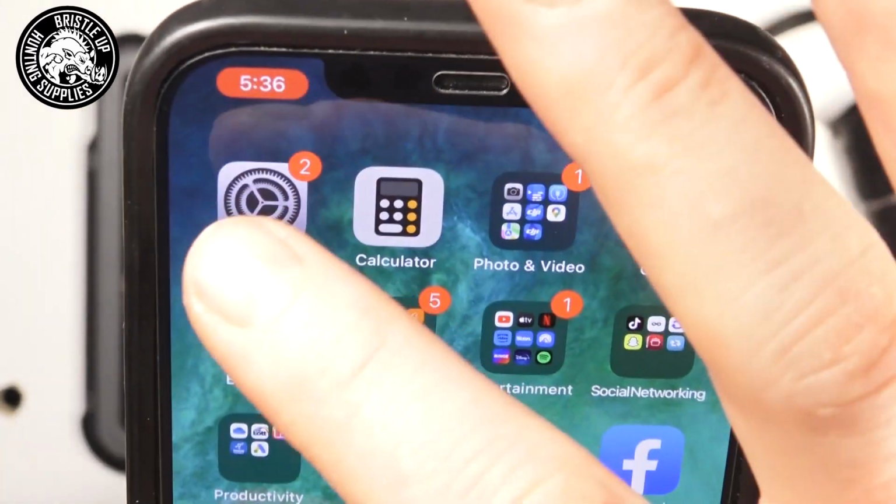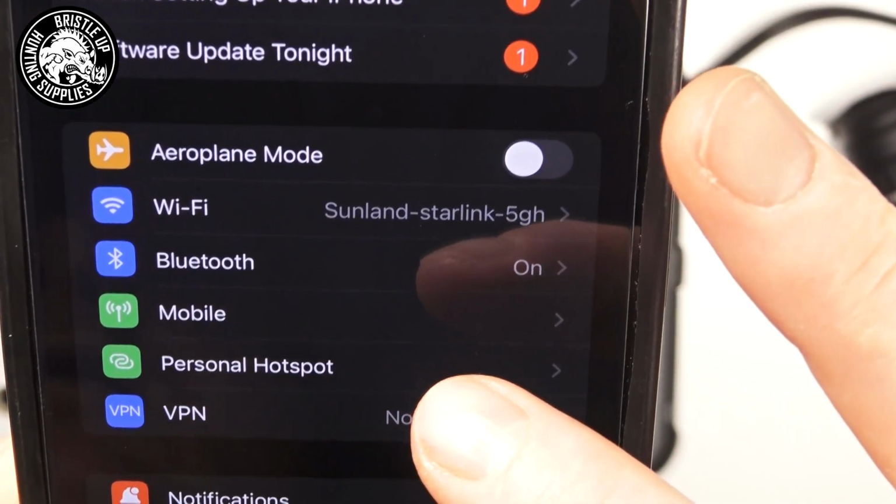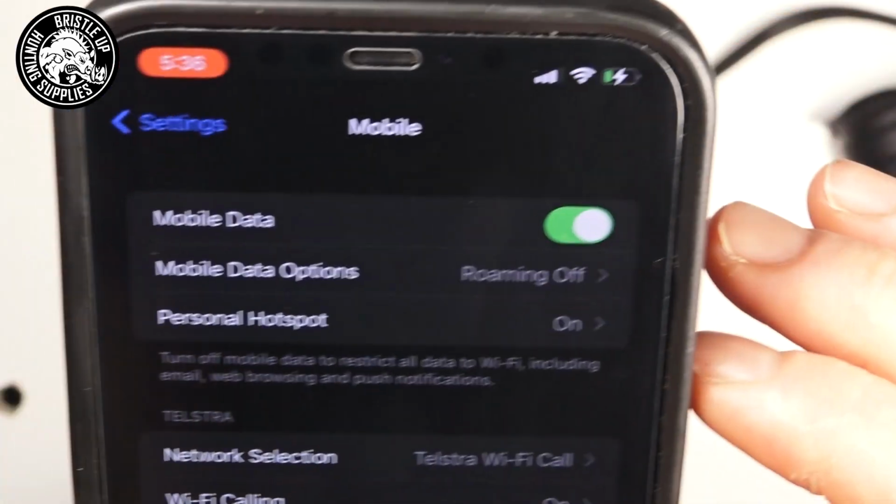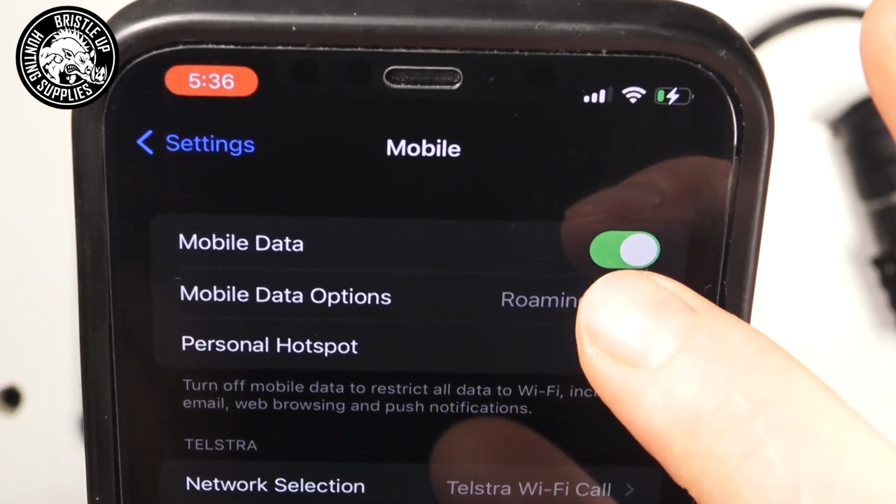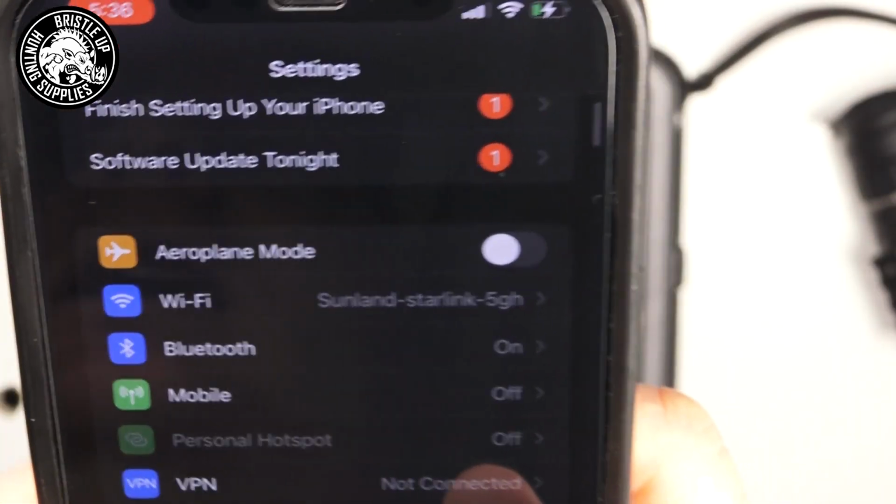We open up our settings app. We go to the mobile option here. Now, this will turn off all mobile data. And we go into there and we uncheck mobile data. Now, this will allow your phone to connect to the app properly.